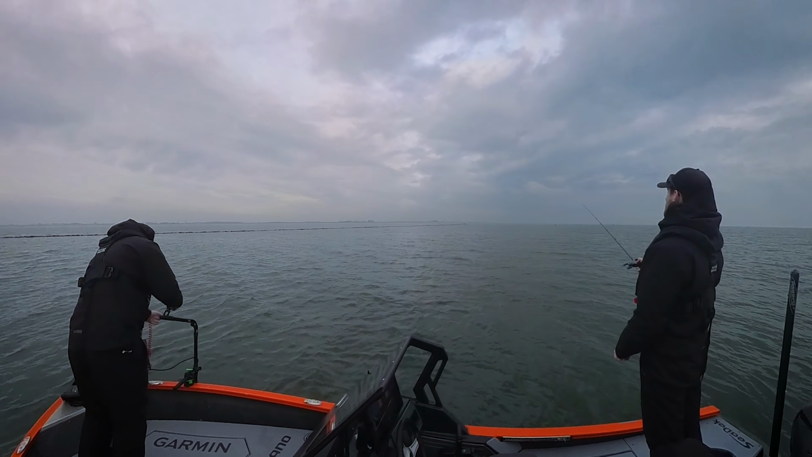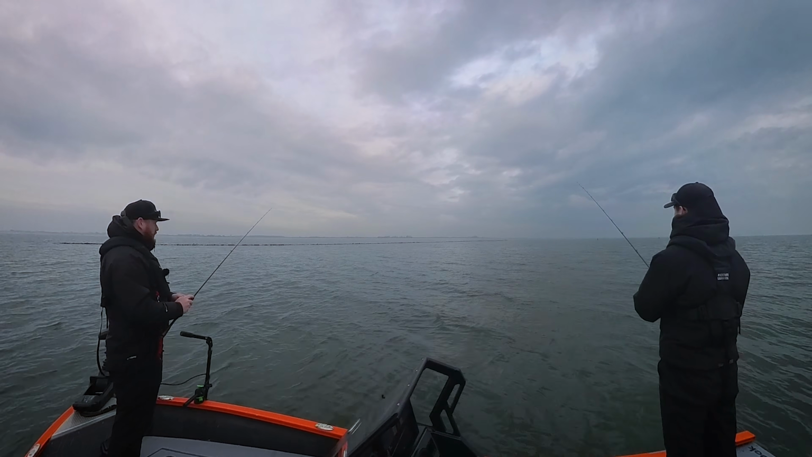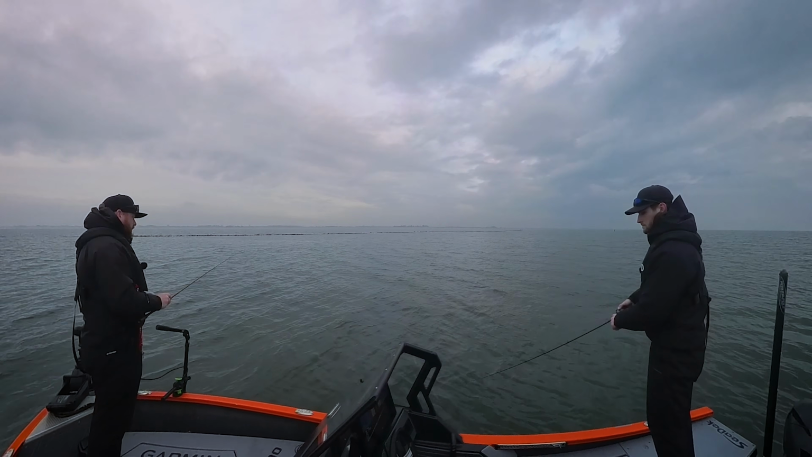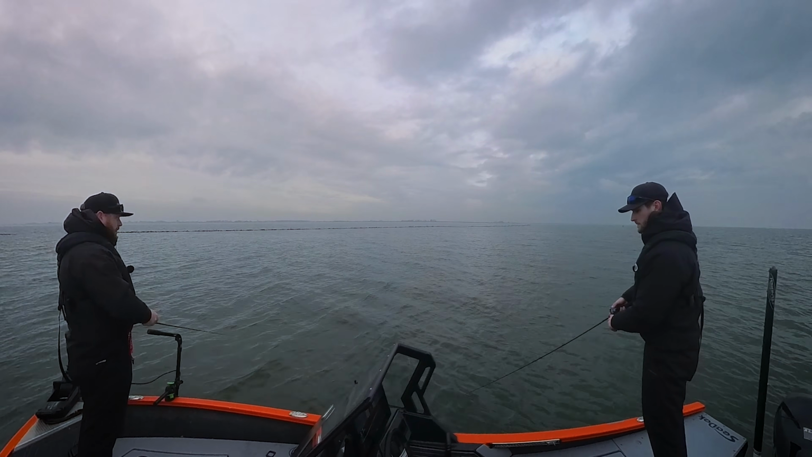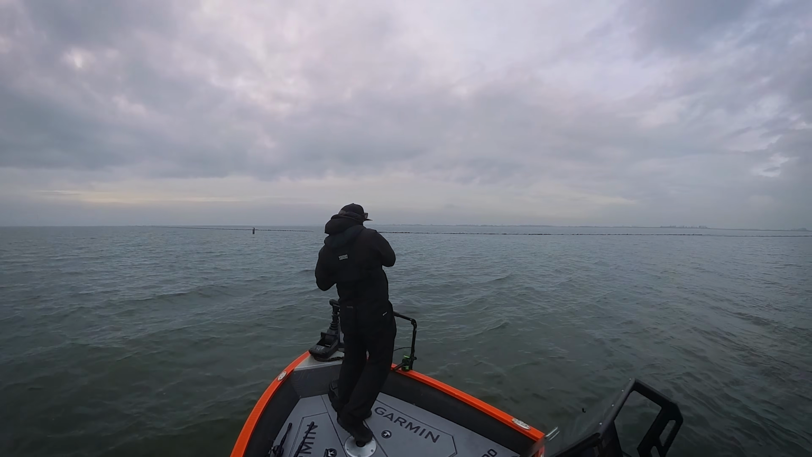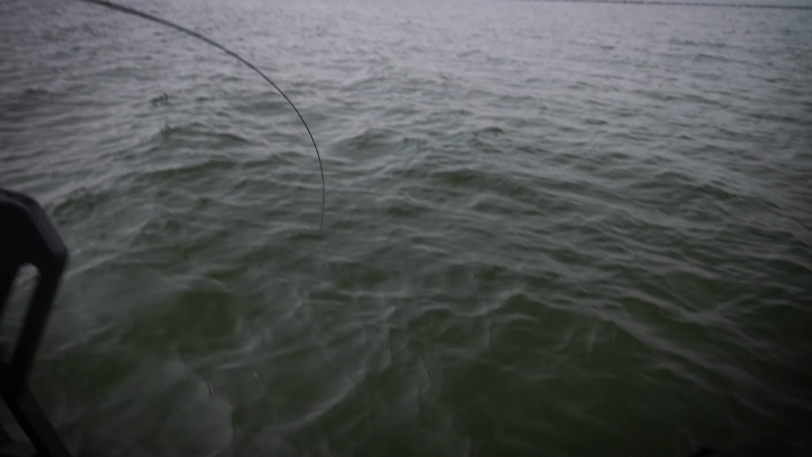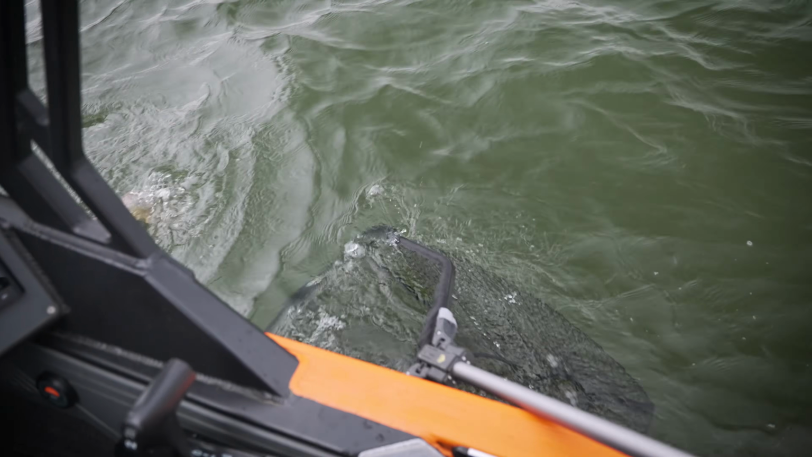About 90 degrees. He's moving. Oh yeah. Big fish, get the net, get the net. Ready? It's gonna come straight up. Just dip the net and I'll bring him to you. Big fish. In the net, Sam, in the net.